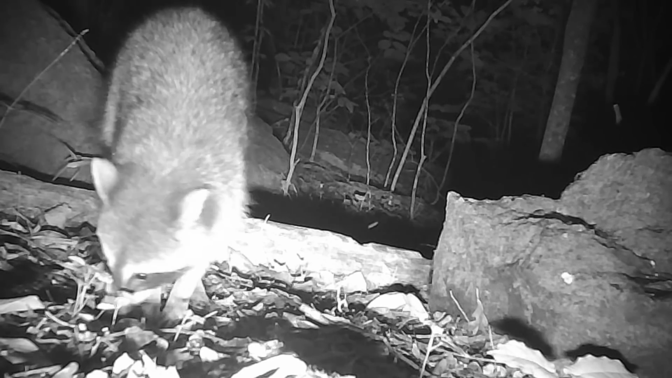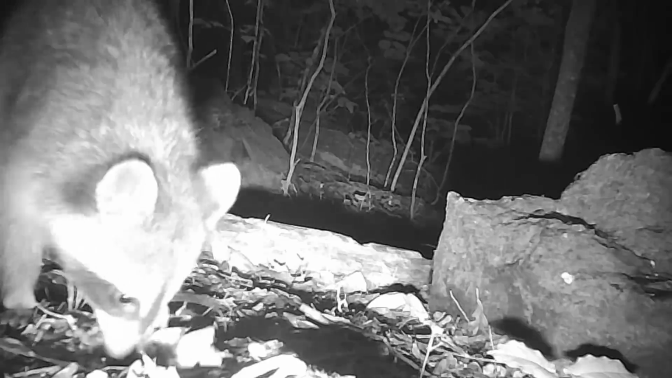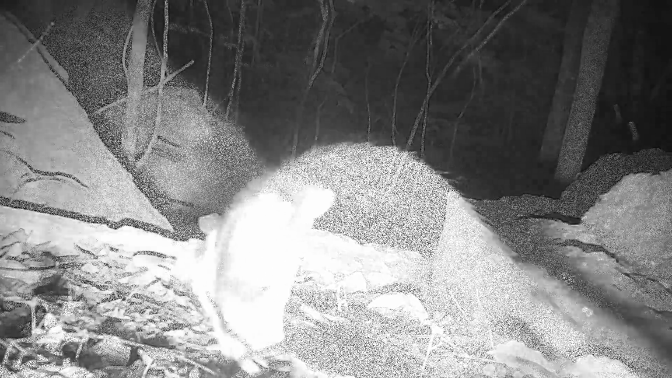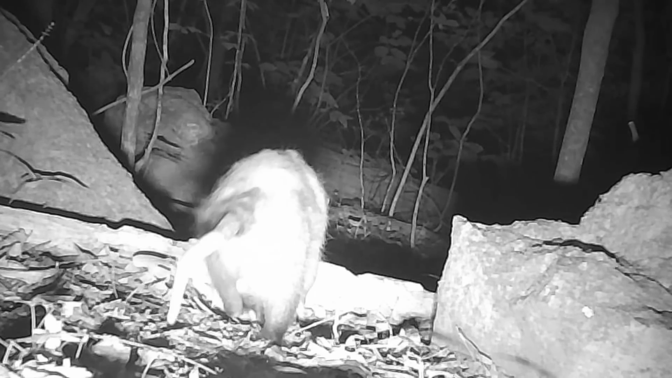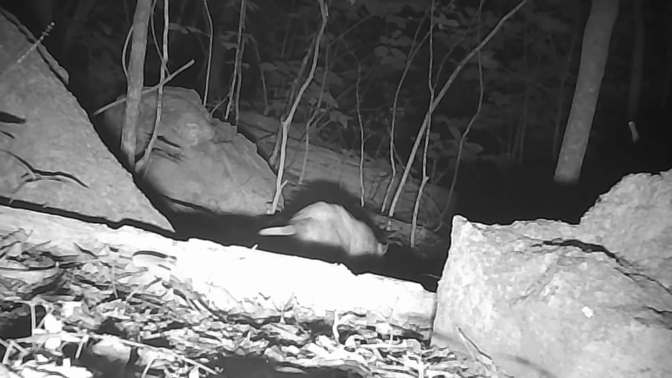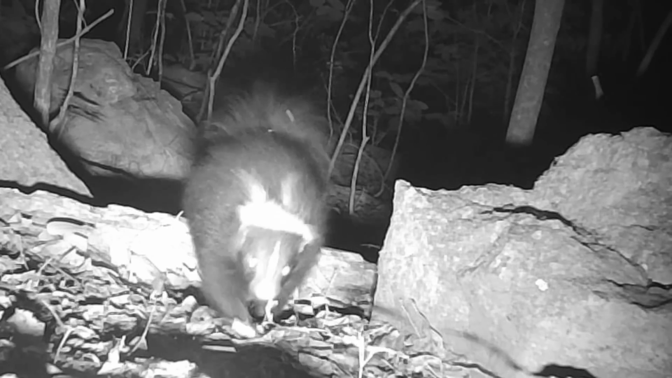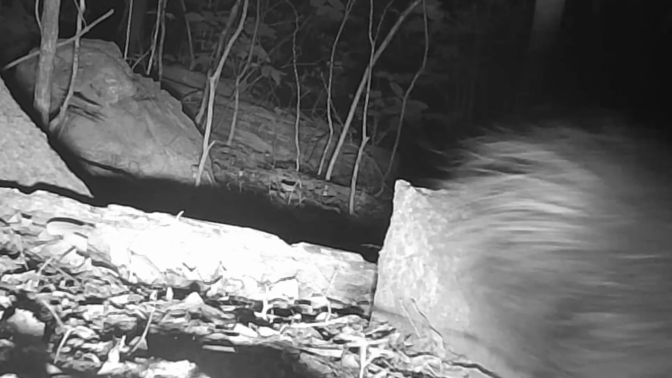Now looks like old Rocky too moving through. Checking things out, looking for bugs, whatever he can scrounge. And there's old Willie moving through too. And there's old Wishbone moving through. Ain't seen him in a while.